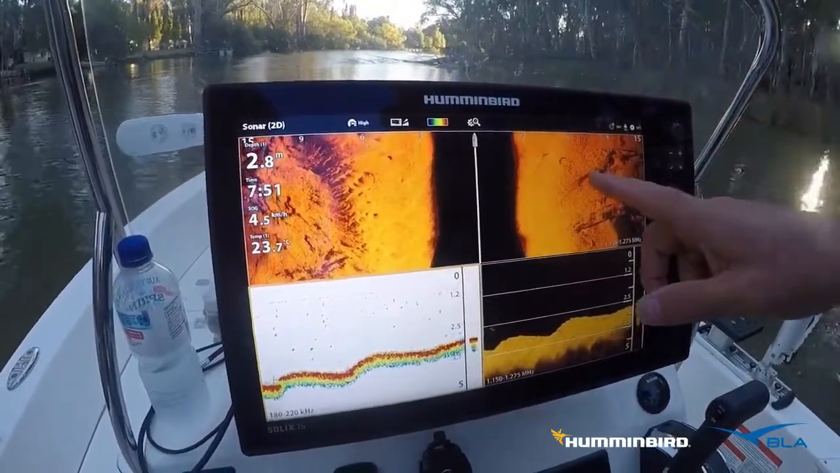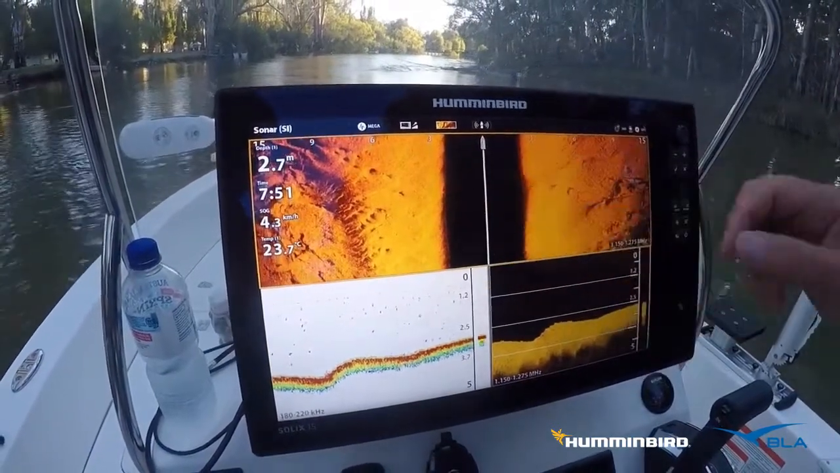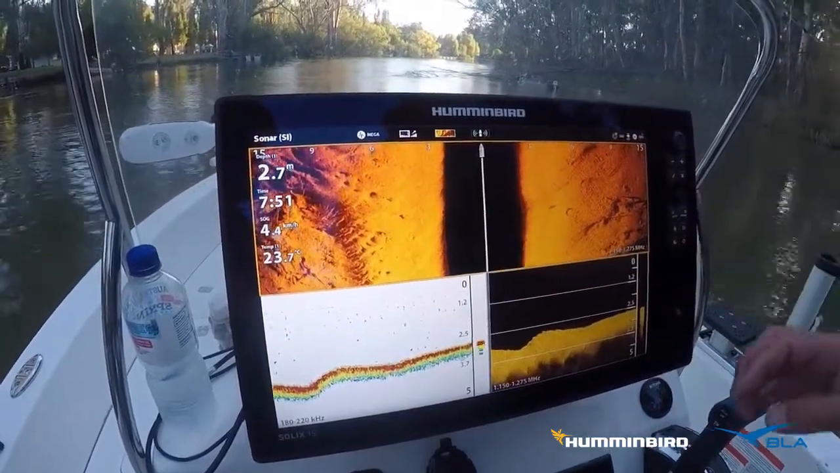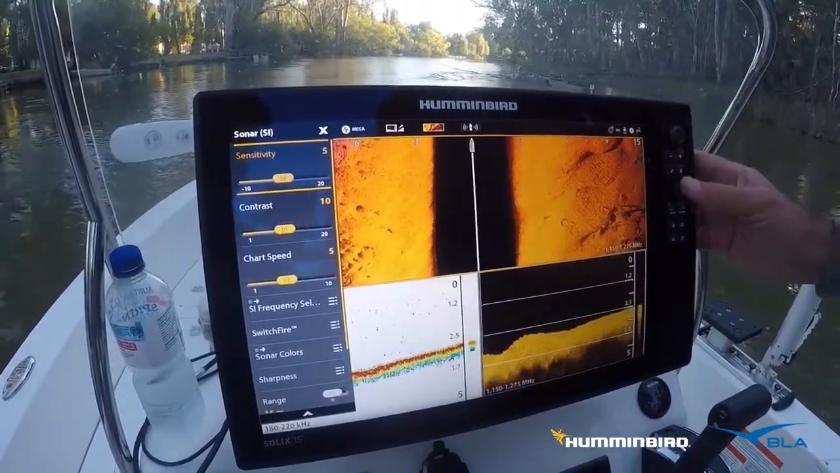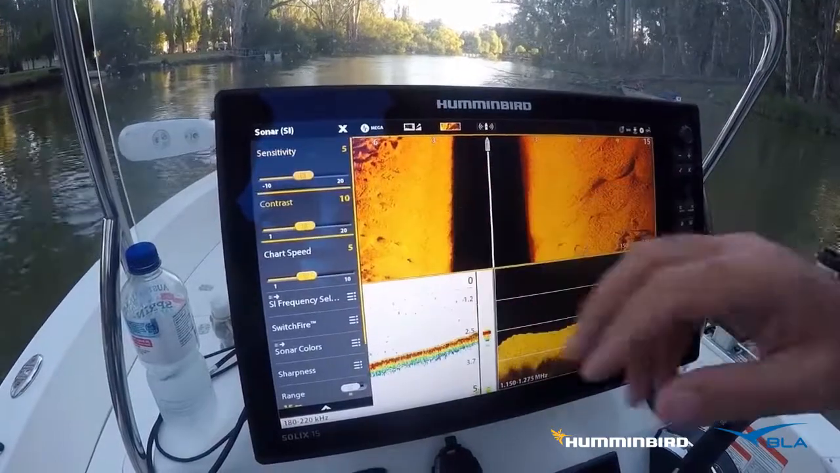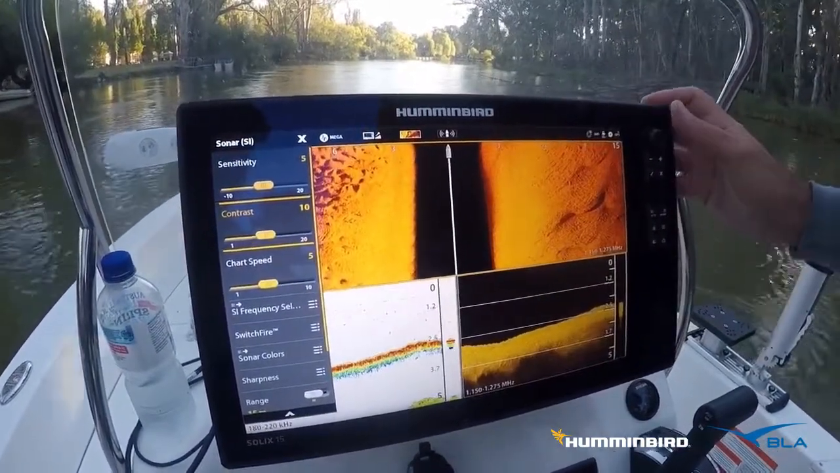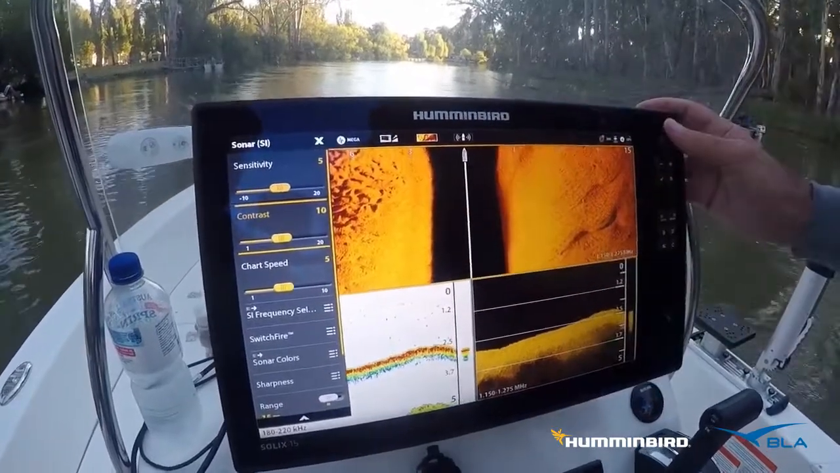One of the things we can do is, with a single finger press, activate this top screen here. Then we can go into the menu button, and we can either use the joystick or the touch screen to make adjustments. I prefer to use the buttons and joysticks whenever I can, just to keep the screen nice and clean.